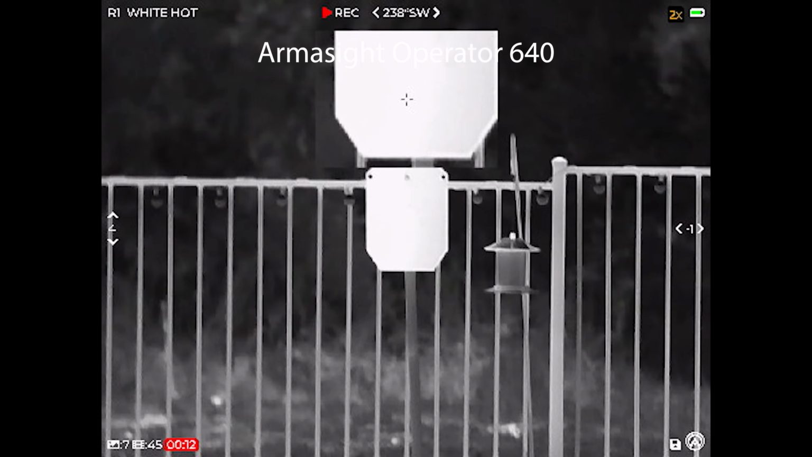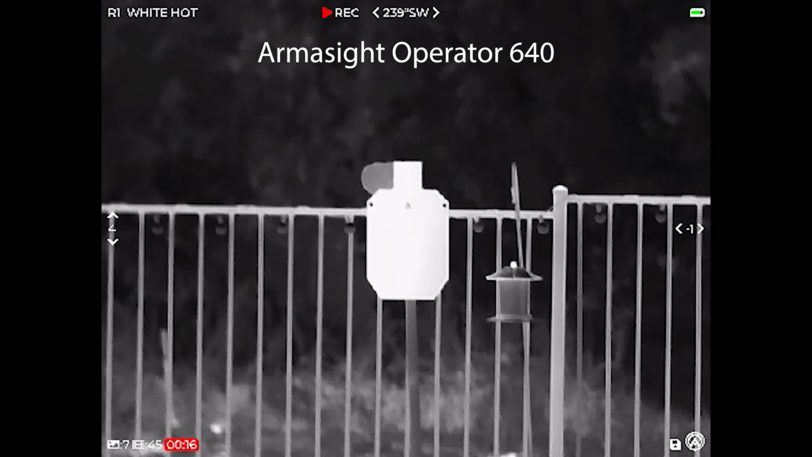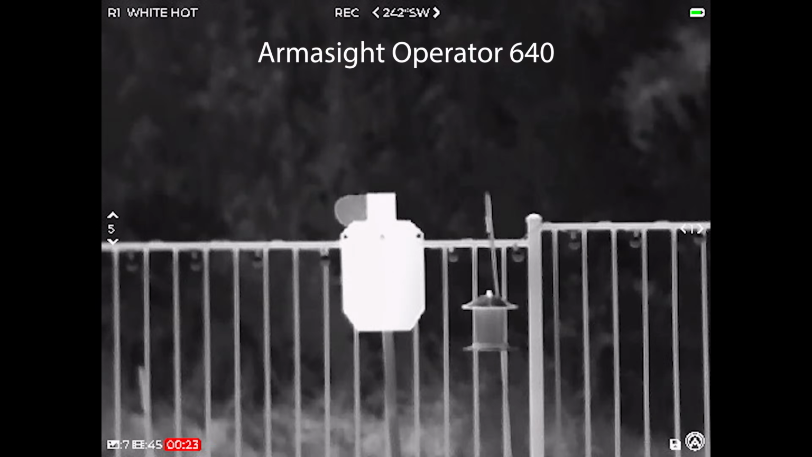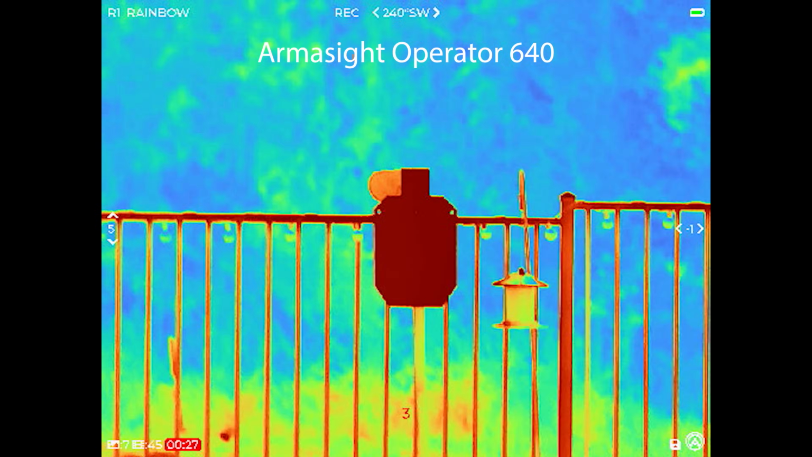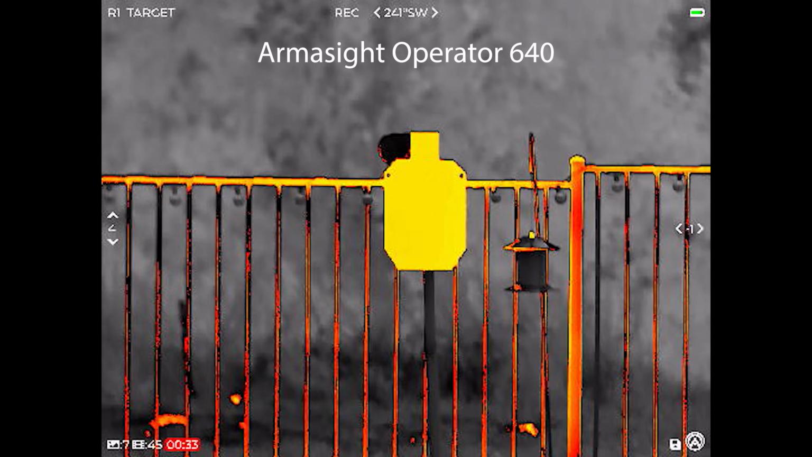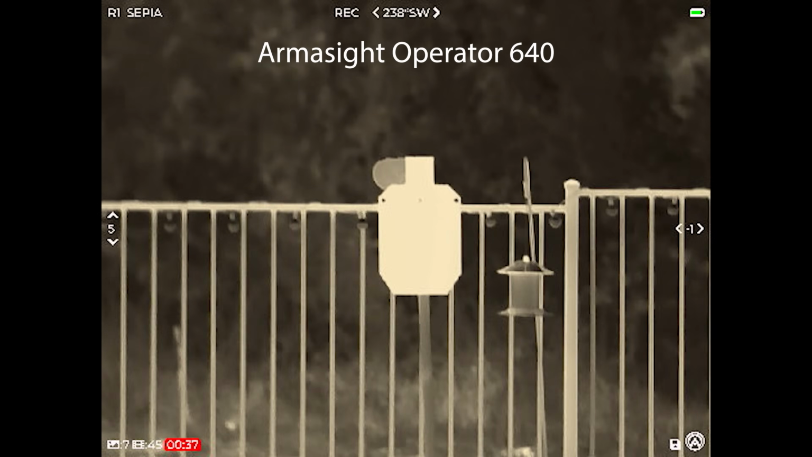The Armor Sight Operator was probably on the lower end of the pack for this particular test. It also could not distinguish between the white and the black, and the little divots were not very clear to see as I cycled through color palettes. It was really just giving you the contrast of the overall target, but in this red color mode, you could pick them out just a little bit. So it seems like this unit prioritizes different things depending on the color palette that you are in.